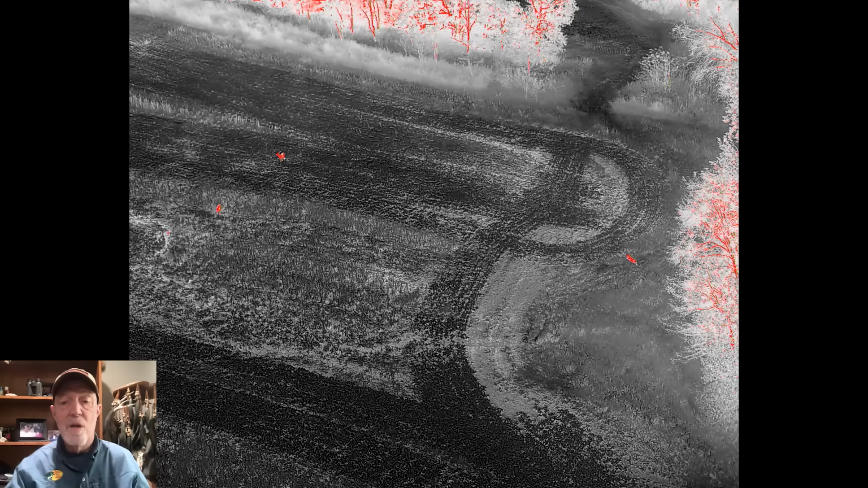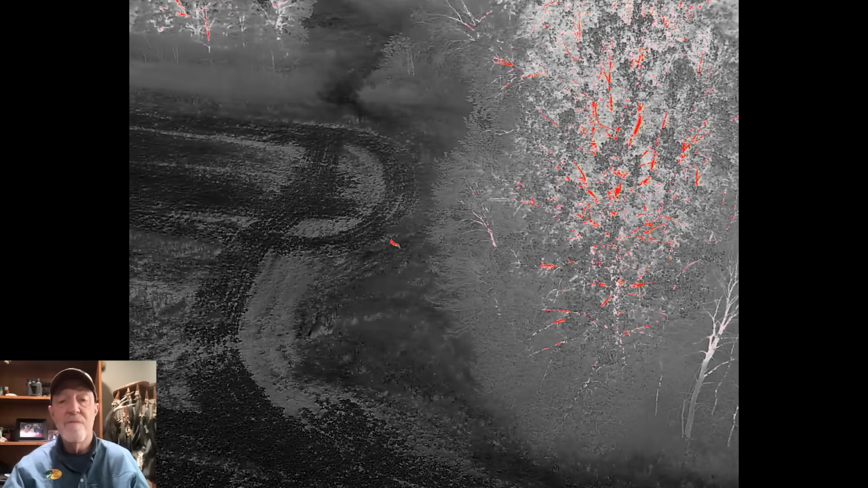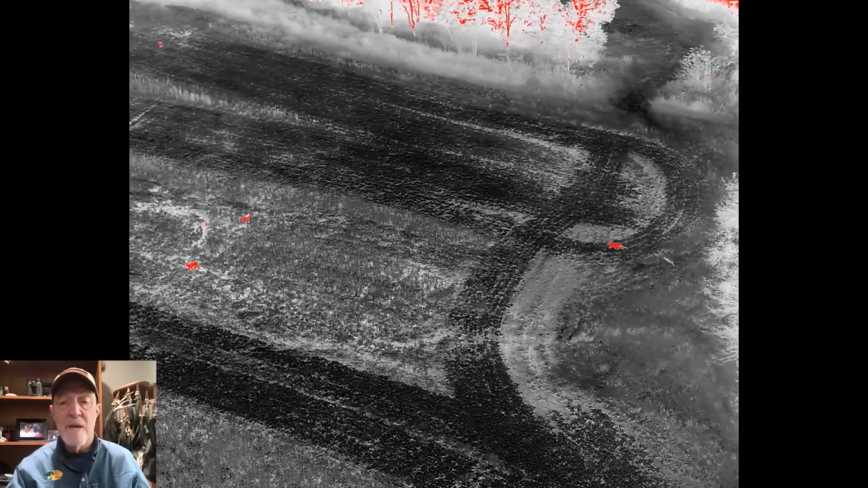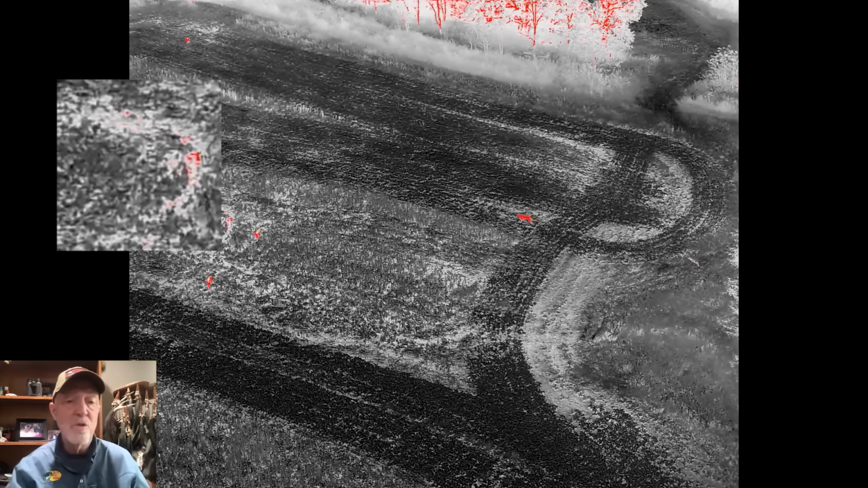This cat's just laying low because it probably knows it's been busted. It's watched a lot of deer behavior. If it's lived this long to get to that size, it's taken down a lot of deer. It gets up, and notice that heat trail followed where the cat was, and you see that on the deer. See those red marks over there?